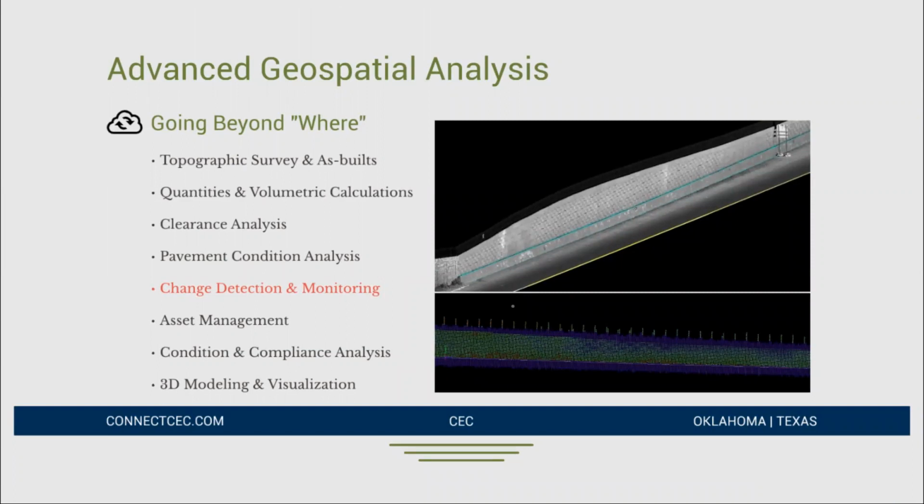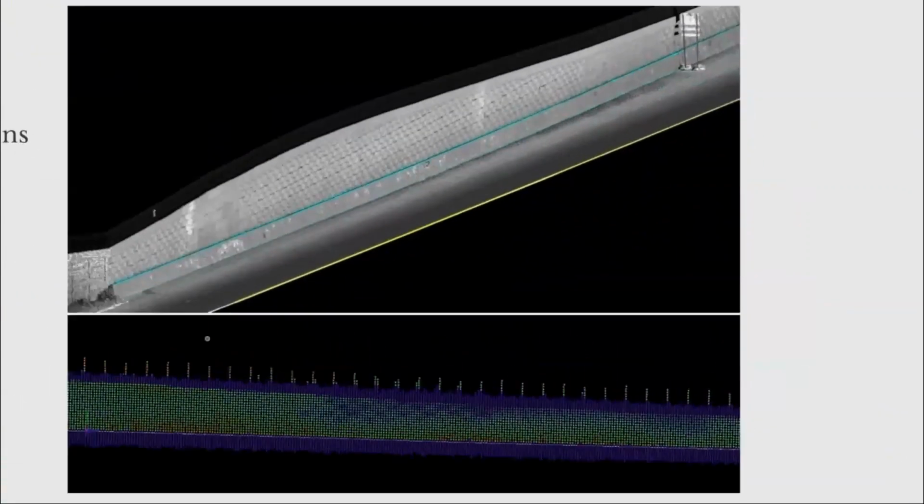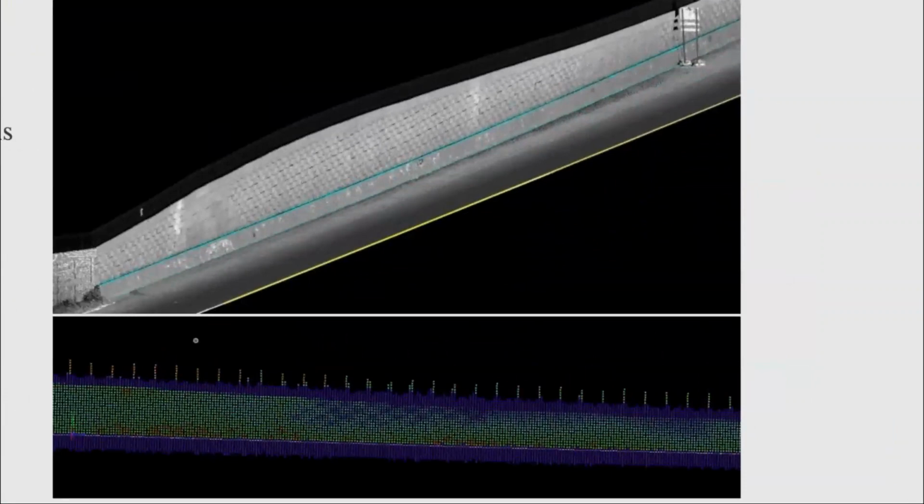Change detection and monitoring. The example I've got here is a retaining wall. We talk about temporal data collection. So there was concern that this retaining wall was actively failing. And so we scanned this wall with mobile LiDAR once a quarter for 2 years to monitor it, to see if it was changing over time. And I'm happy to tell you that the wall was not actively failing, but we did find some interesting things.